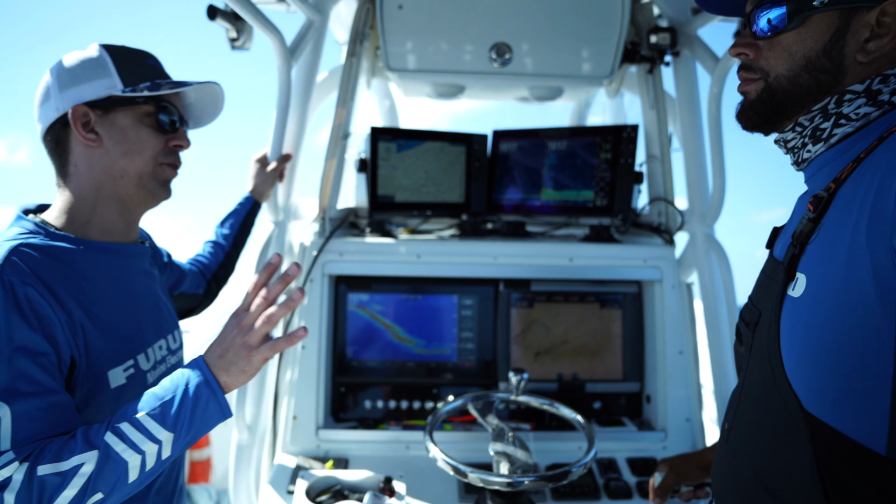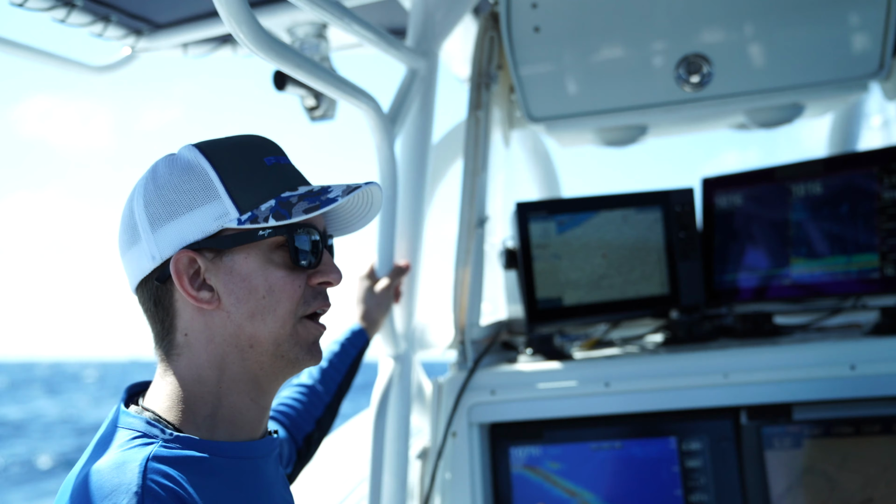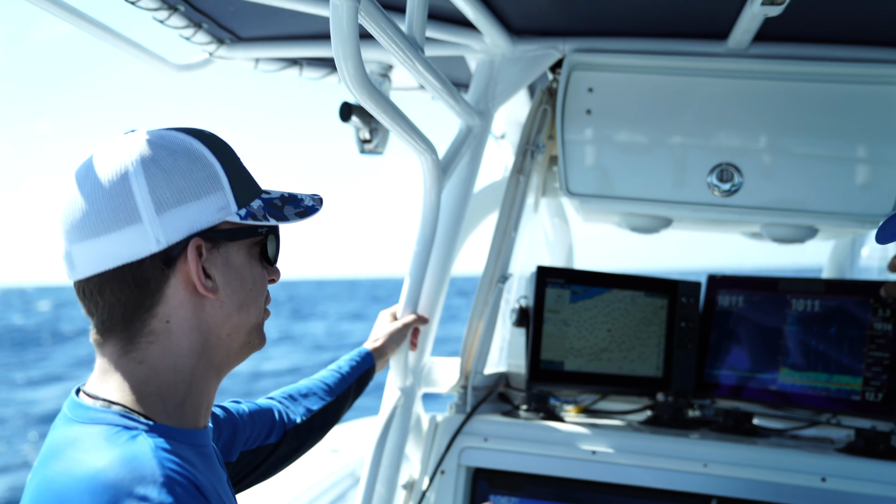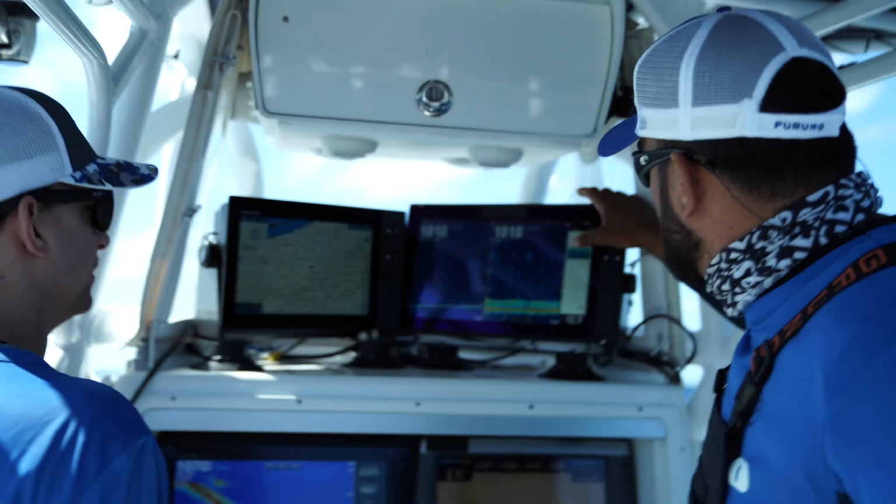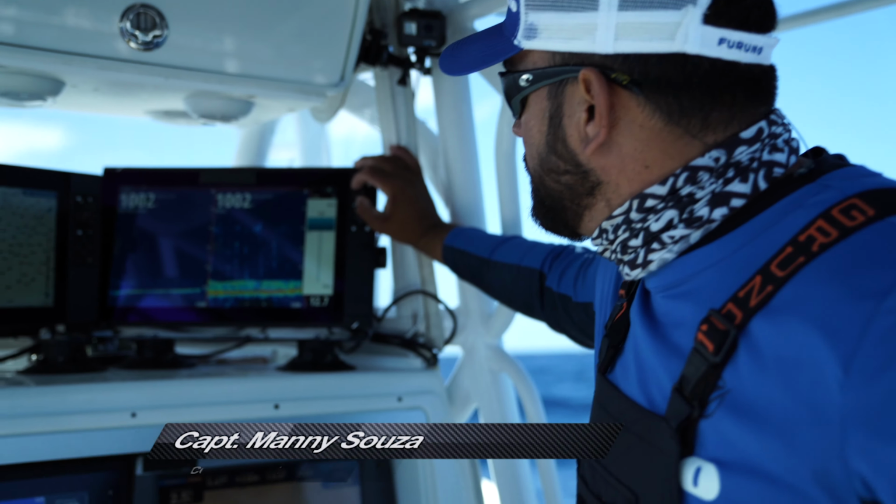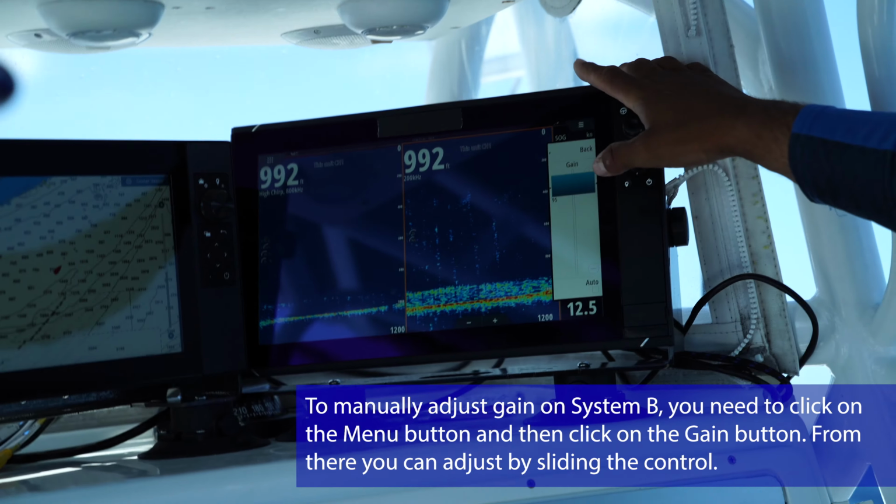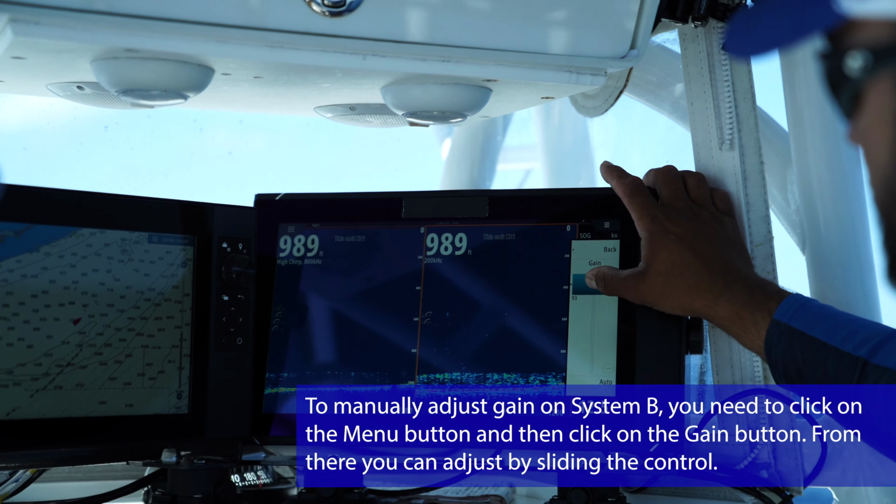So let's play around with a little bit of settings. You have way more experience out here than I would. So, let's try putting it in manual and tune it in and see if you can get what you like out of this. So right now we're in manual. We are on manual. Okay. And I would just play around with it to see how much more I can start pinging there. Okay. So I'll play around with it and see where it gets me.